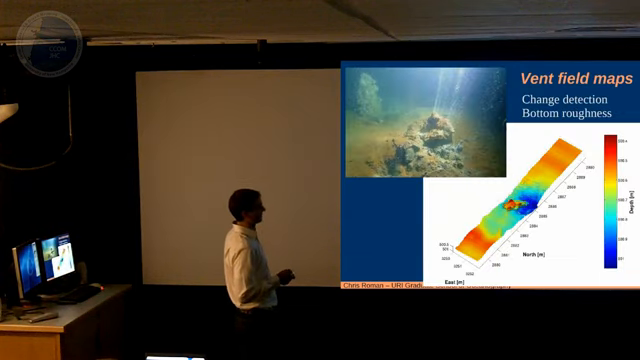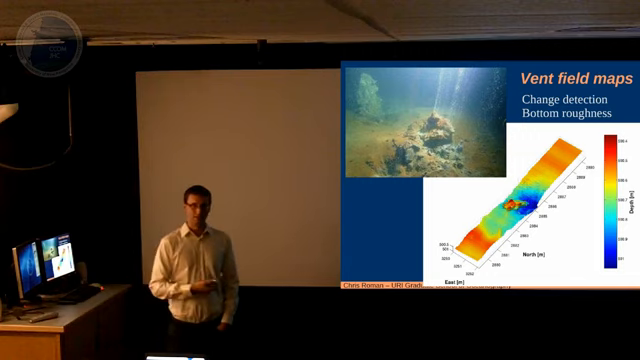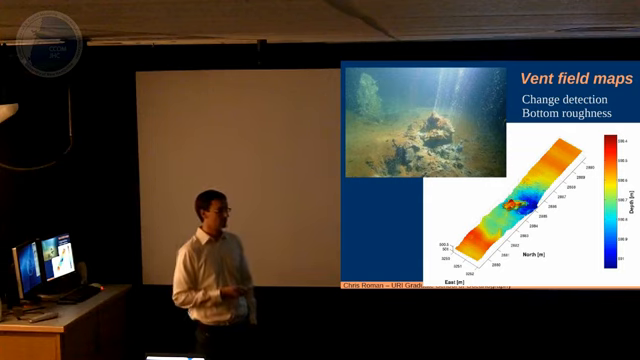We've also gone back now and done these same laser surveys over places like this vent field, and now the whole resolution on this map here is 50 centimeters. So you're really starting to resolve some details about these features and the surrounding seafloor around them. So now you're back to your change detection thing. Can you image one of these sites and see how it's changing year to year if you can get down to this couple of centimeter or sub-centimeter resolution?